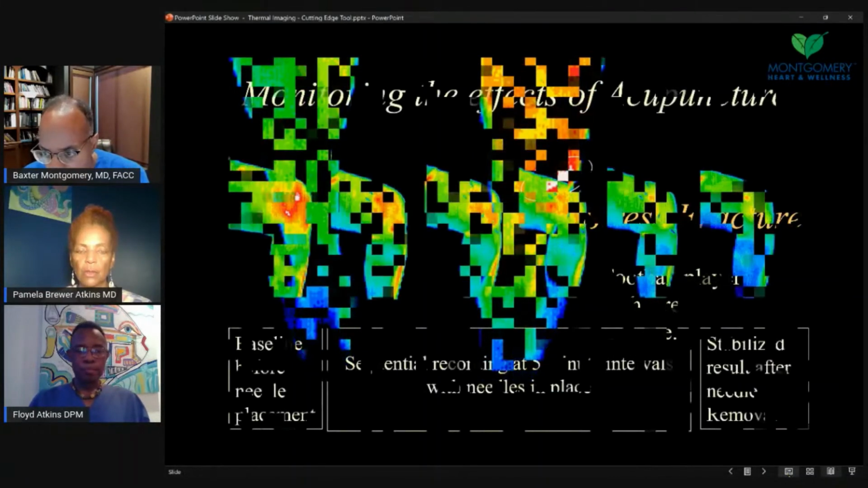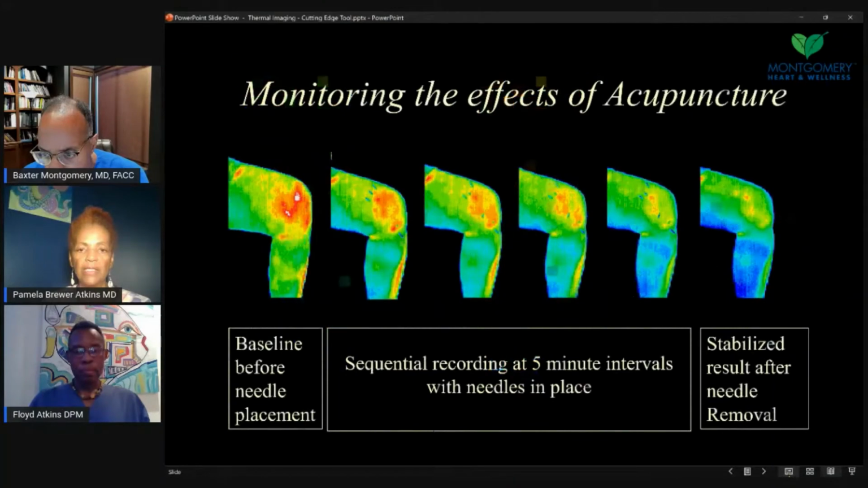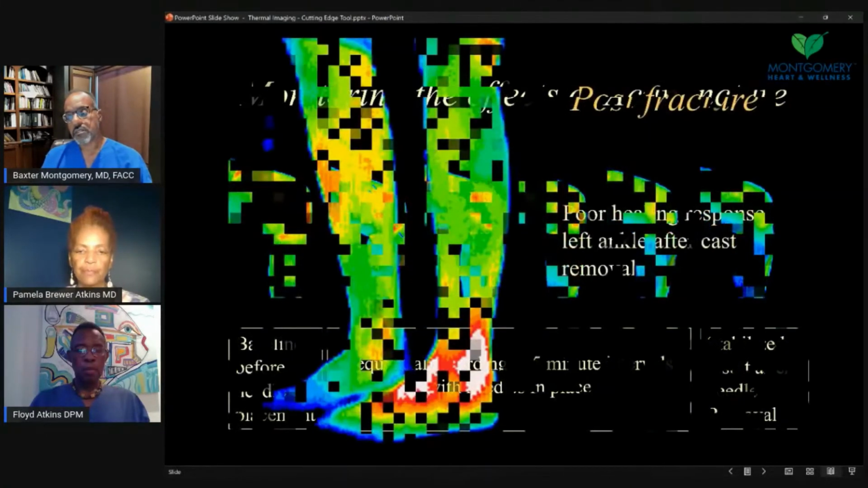Gotcha. Yeah. And this is an interesting study from acupuncturists doing acupuncture treatment. They're showing sequential decreased inflammation here in intervals after having acupuncture treatments. And eventually you see the warmth, the redness acutely decrease. So inflammation is usually redness, warmth, pain, sometimes swelling, all signs of inflammation.